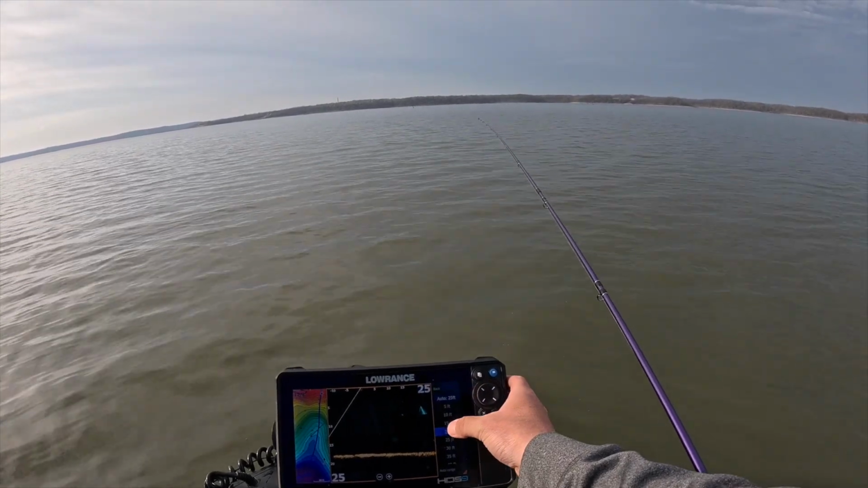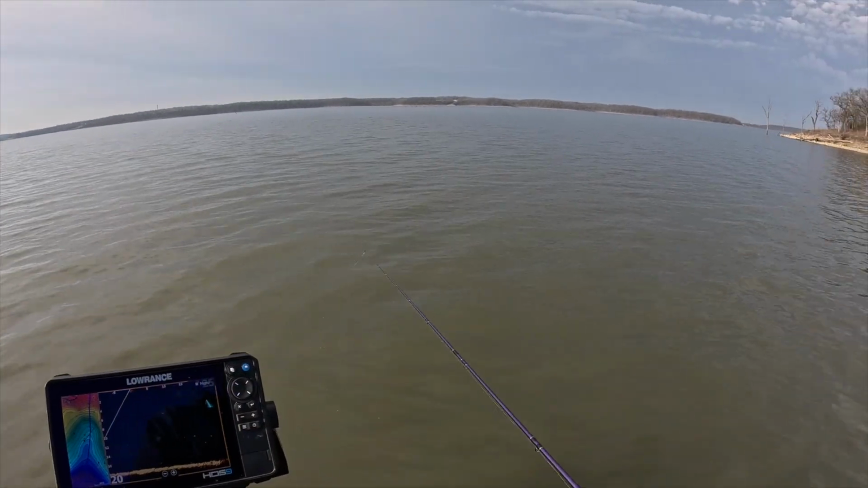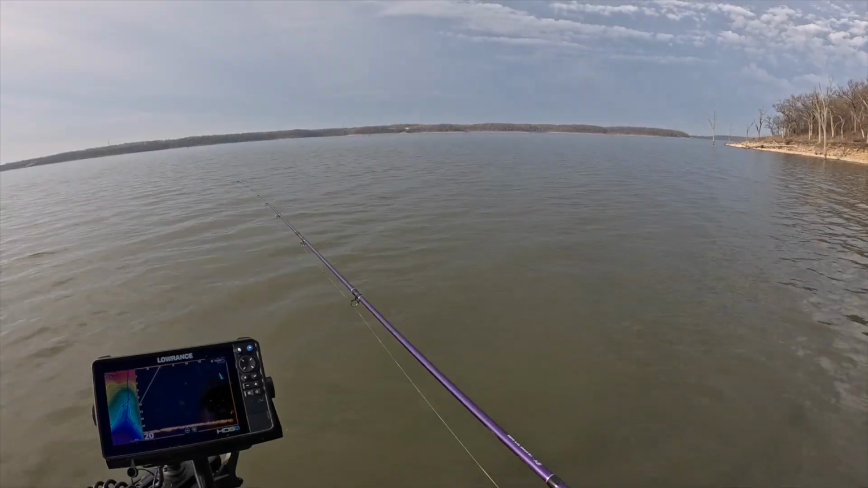Then down, since we're gonna just do 20 foot. We'll see where that goes. Got our jig, got our new rod. I think it's like 20-pound braid on here or something.